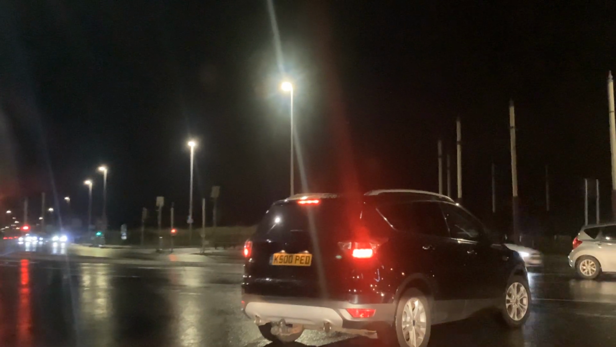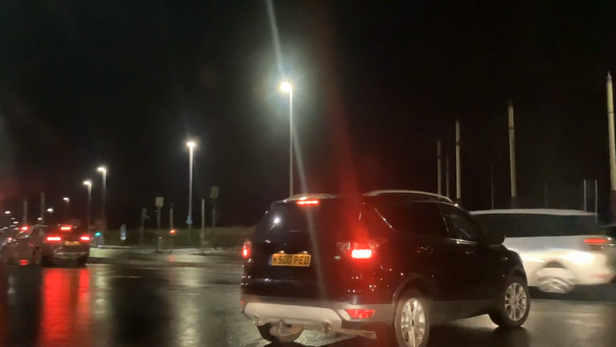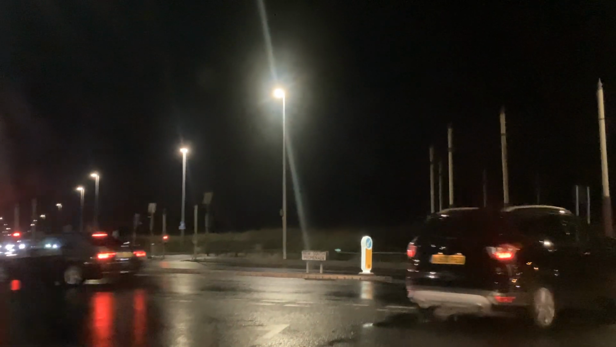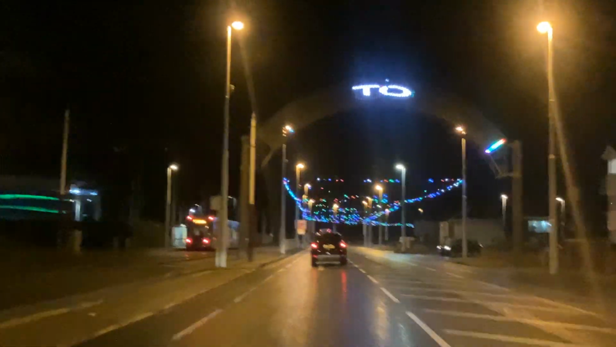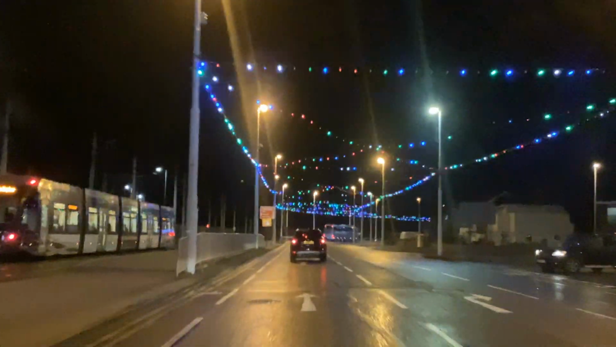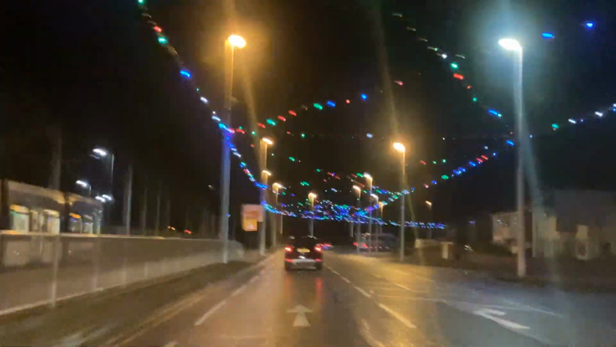Now, I'm on Clifton Drive at the moment, and I thought I'm going to give you a full illuminations tour because it's evening time. The traffic's not that bad. It's not raining at the moment, and I've cleaned my window screen. And I've worked out why my iPad kept shaking. So hopefully we resolved all them issues.